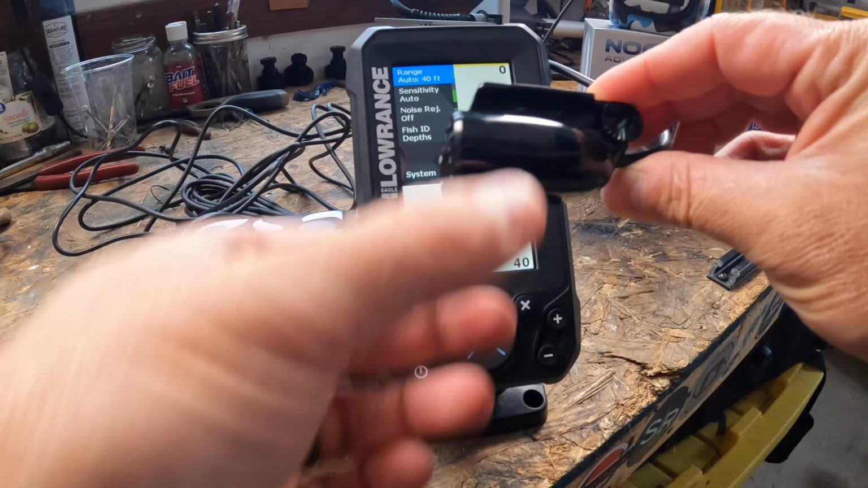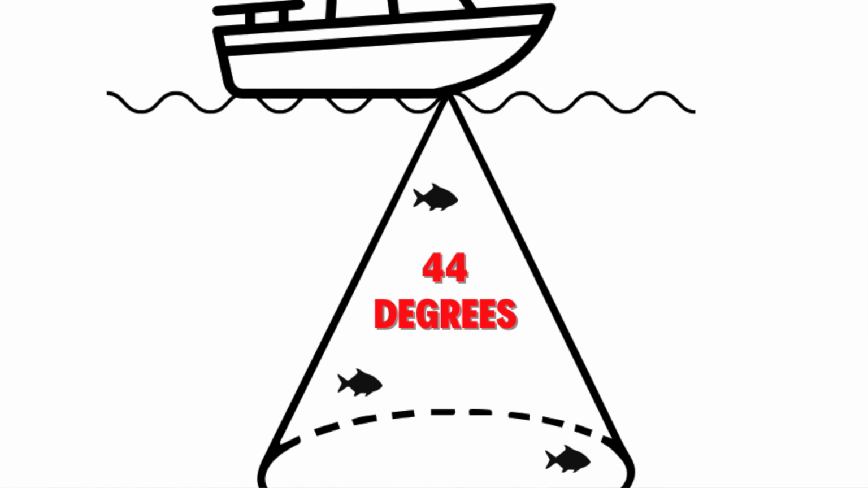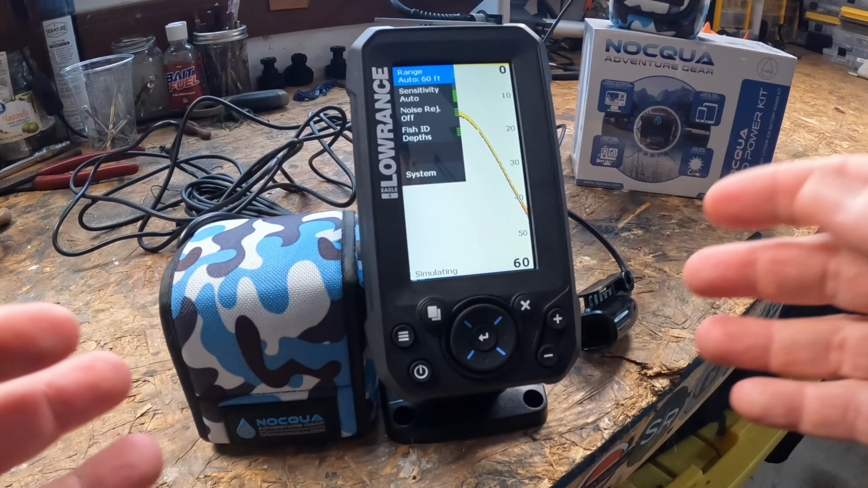Now the cone that this is transmitting is going to be a 44-degree angle cone. So that's actually a lot of water coverage compared to narrow beams. And so you can scan wider areas. It's great for shallow water.